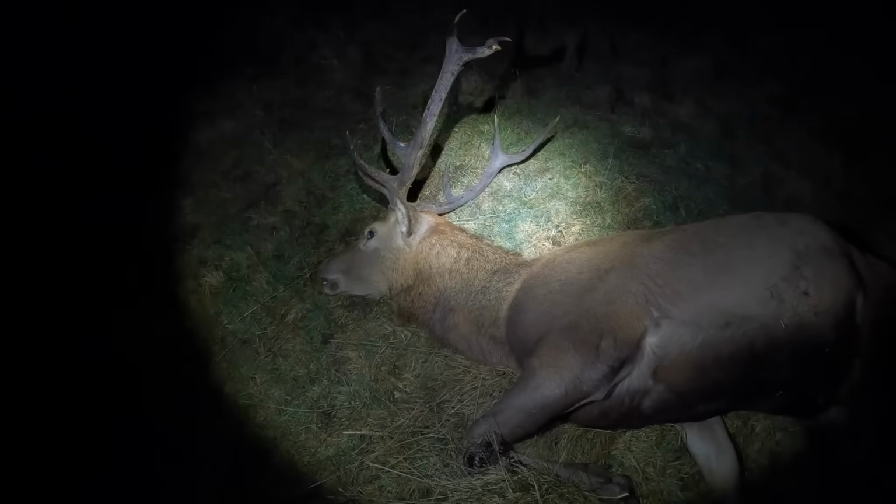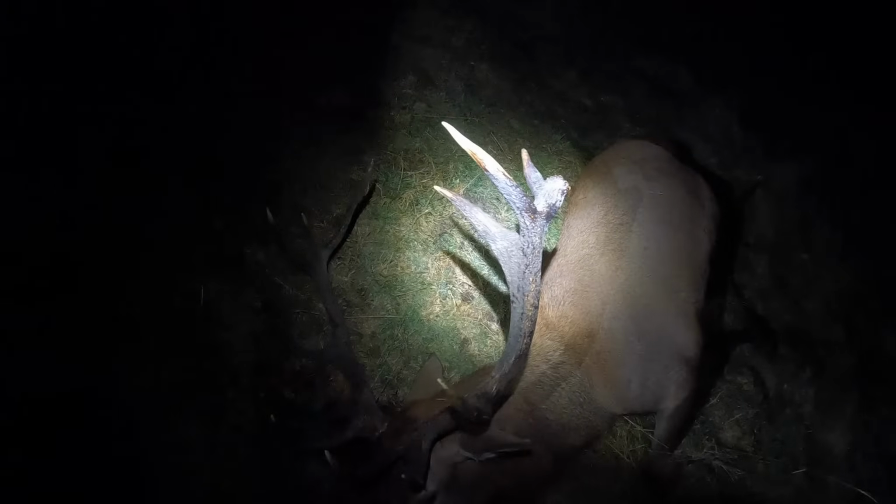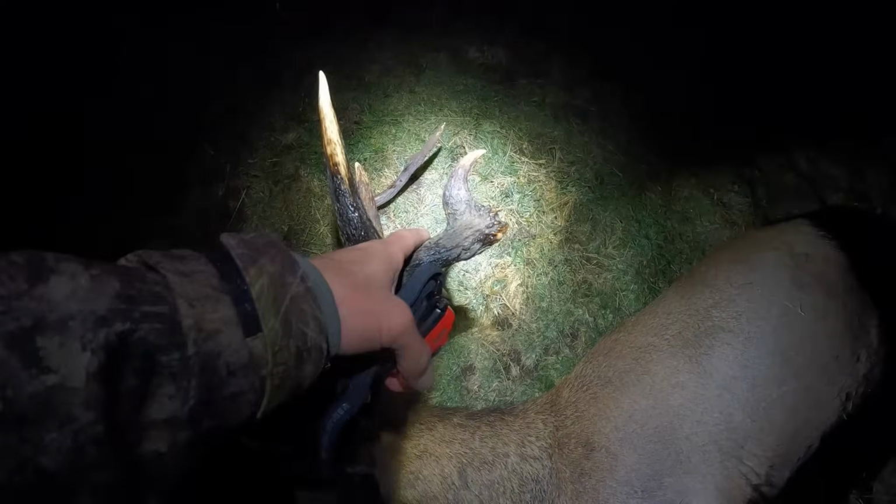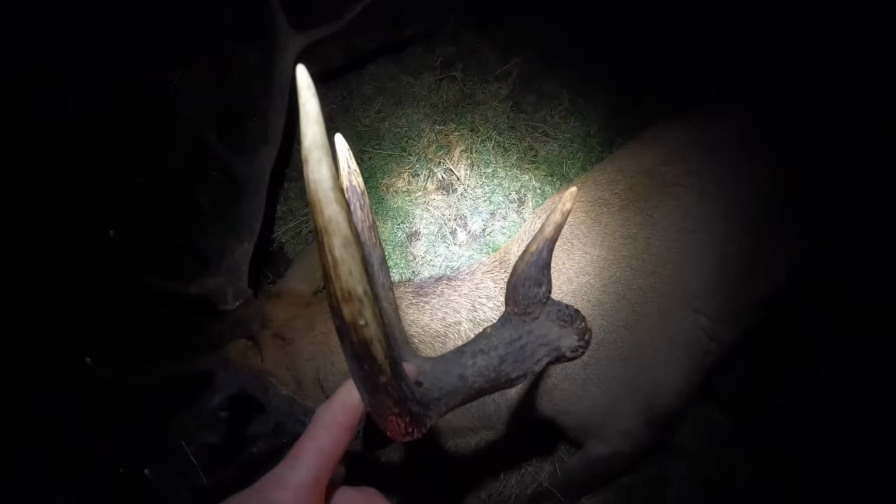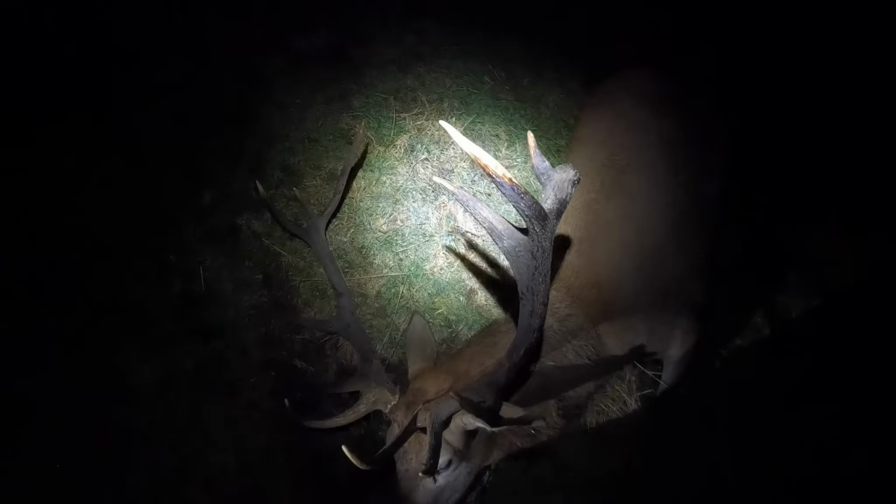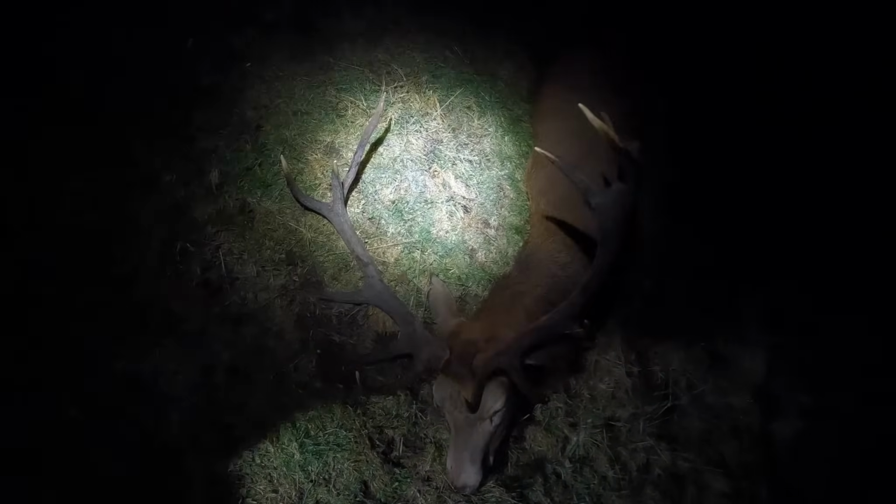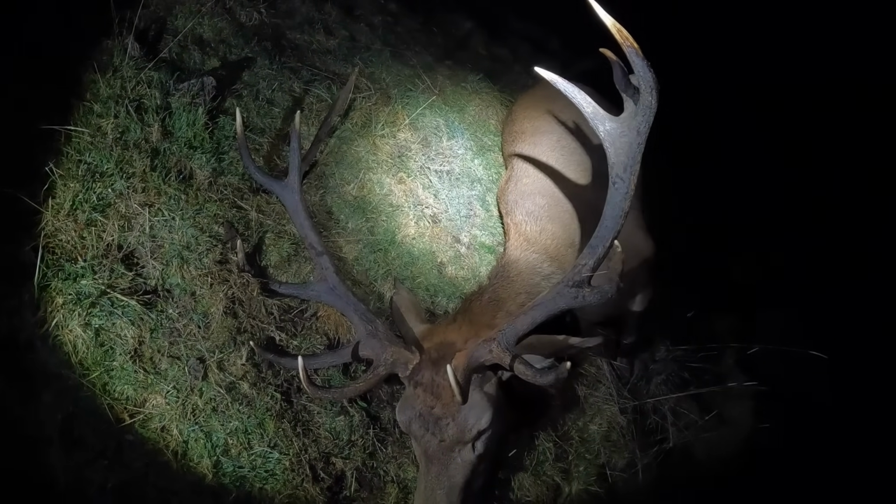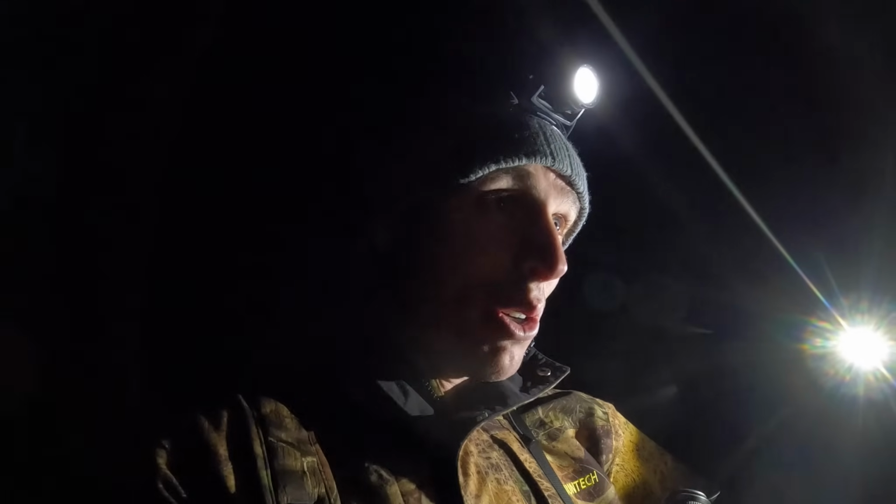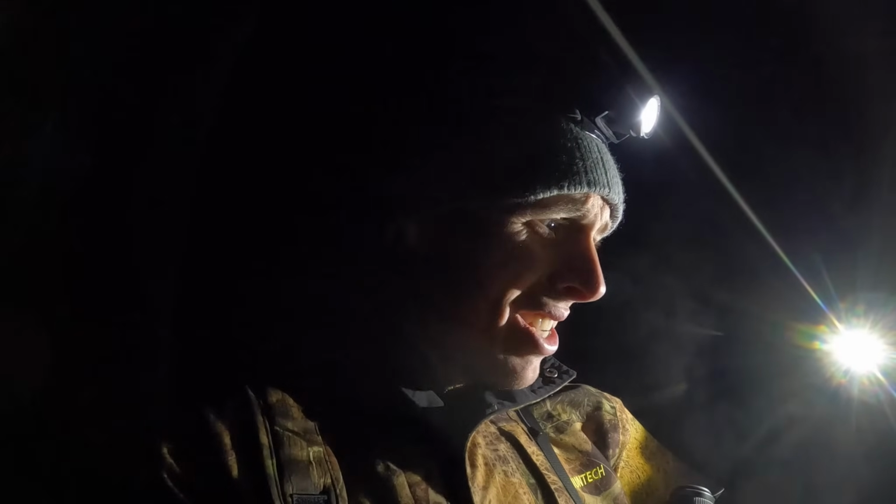Holy shit. This is the big dog that we filmed in velvet on the farm. We thought we were never going to see him again, honestly. That's unbelievable. He's a big 12. Well, nice 12 anyway. A lot bigger than what I was expecting to have shot right now. That's ridiculous. Bit stunned, to be honest. Was not expecting that tonight. Just goes to show the big boys come out at night.